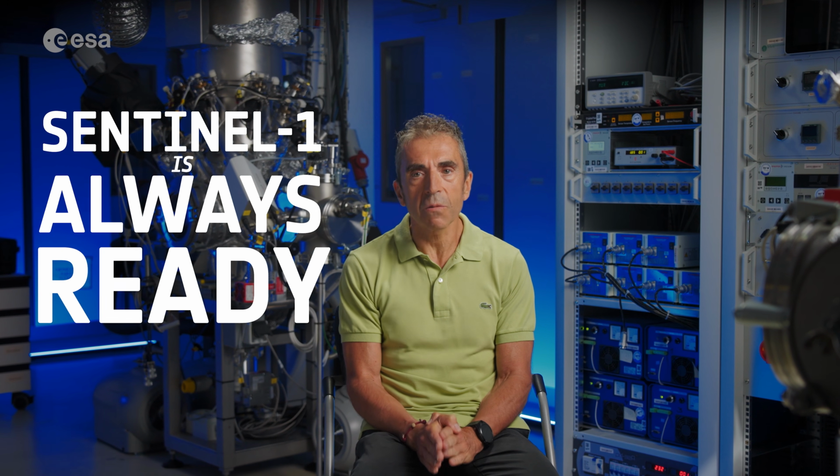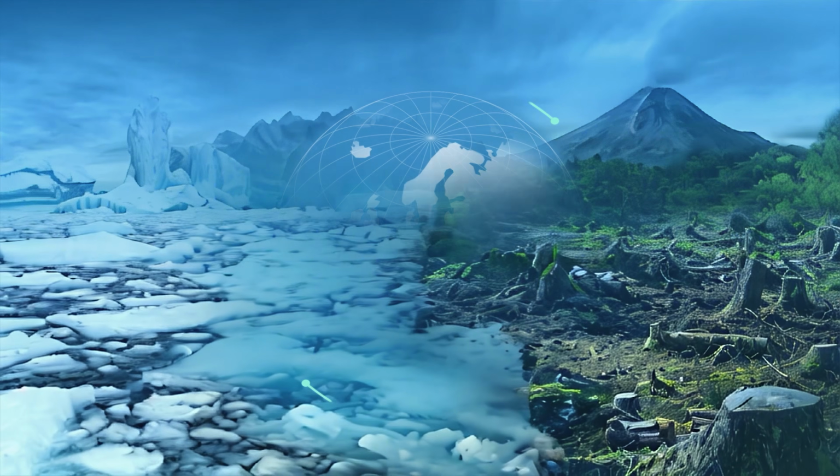Sentinel-1 is always ready. Sentinel-1 is a Swiss Army knife. It's such a multifaceted tool that can be used in a whole variety of different areas, and I think that's what makes it so special. Whatever corner of the world you want to look at, you know already that the Sentinel-1 has already taken this image.